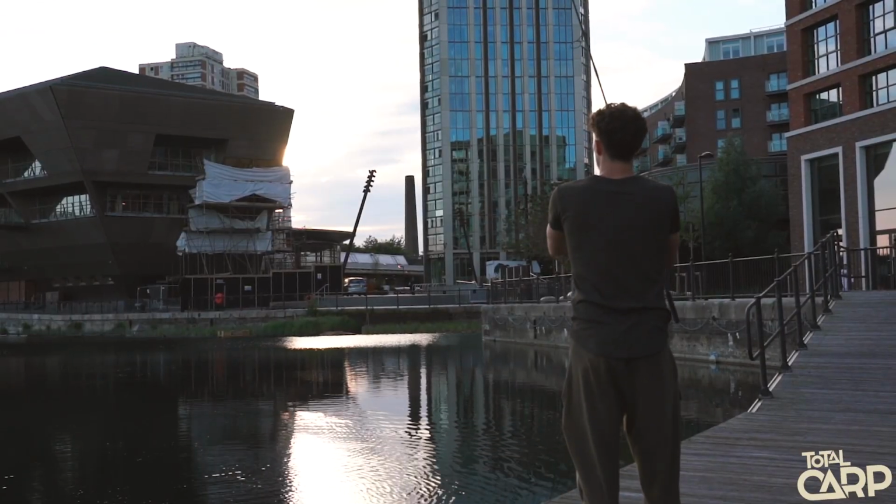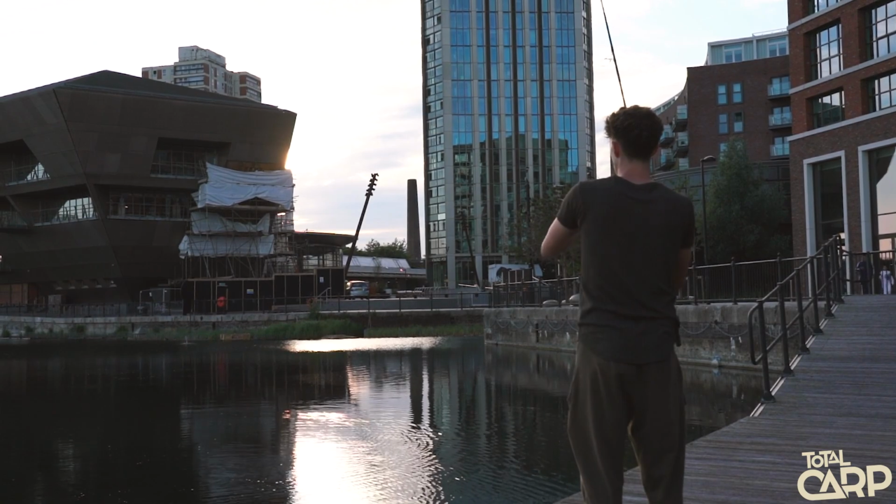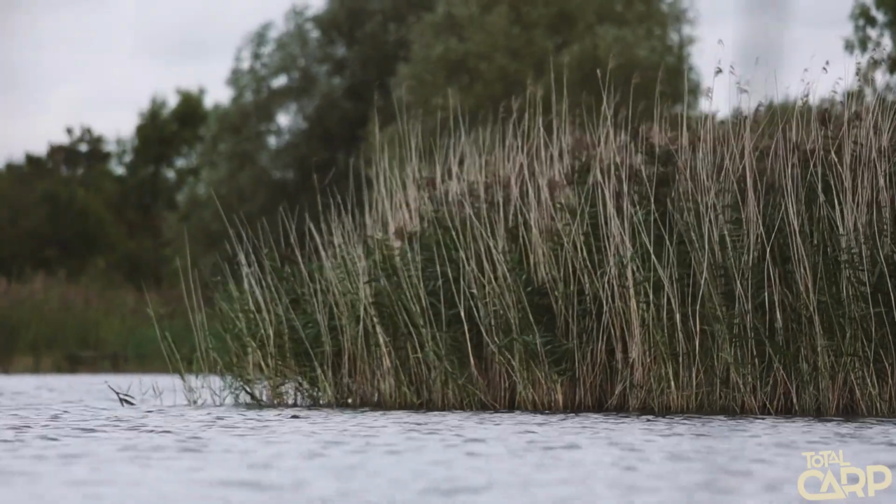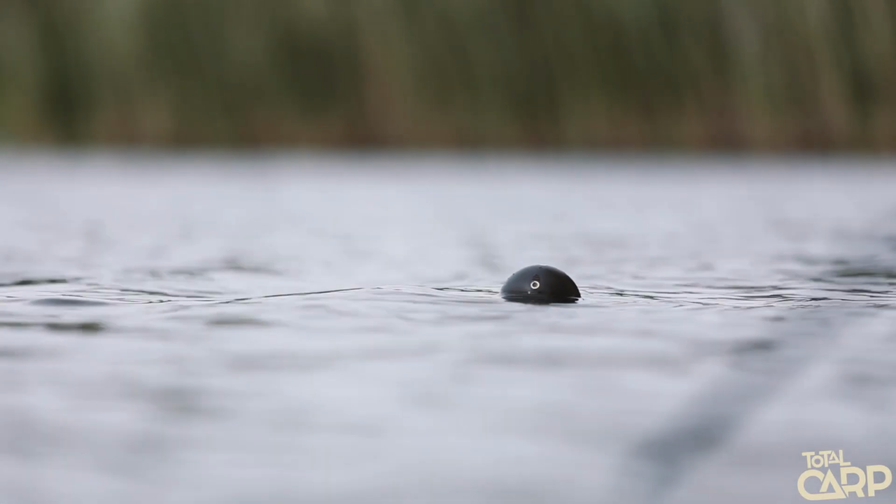Another pretty obvious way of using the Deeper, which I'm only going to briefly touch on because this doesn't really apply to me and the style of angling that I do, but I have found it to be useful over the winter when, for example, fishing day ticket lakes or syndicates or park lakes, especially ones with a variation of contours on the bottom. For example, really silty lakes in the winter months, you can often find using the Deeper will find you those really carpy spots along the side of rushes where the fish have dug in that you'd never ever find with a lead.